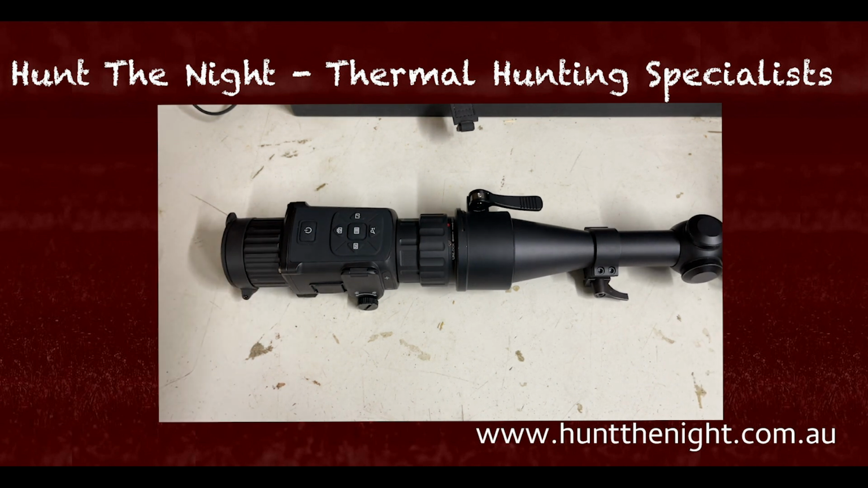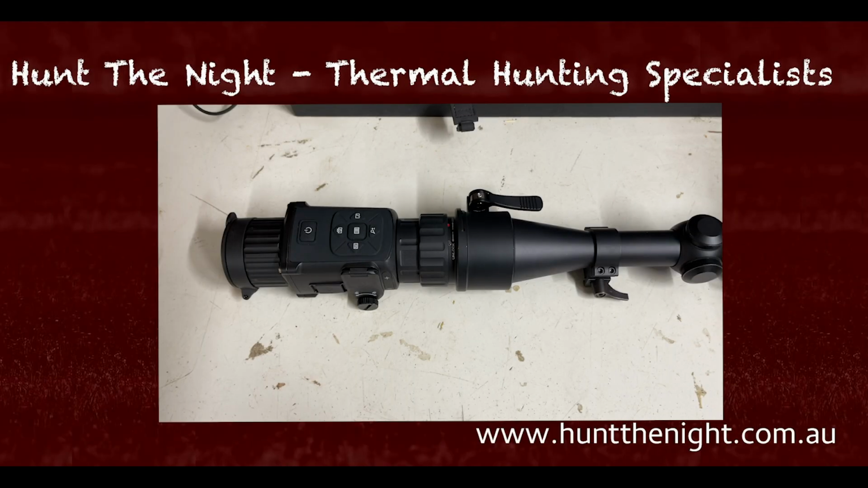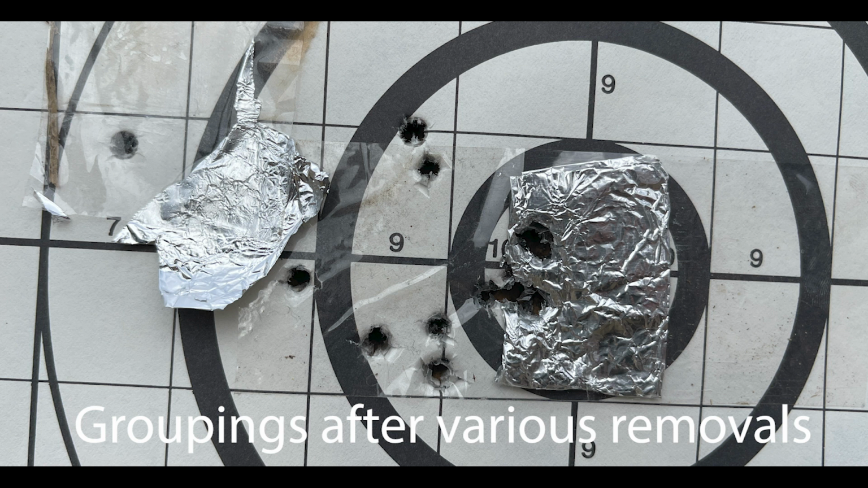Now, what I found was, when I zeroed it, it grouped well. But when I took it back on and off using this system, the grouping was out by about an inch or so. And I'll try to throw some photos up of different groupings. But it zeroed well using the image calibration method.